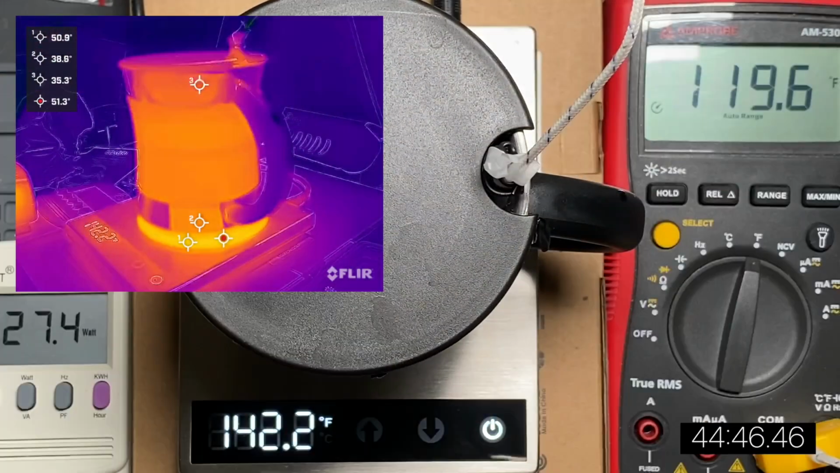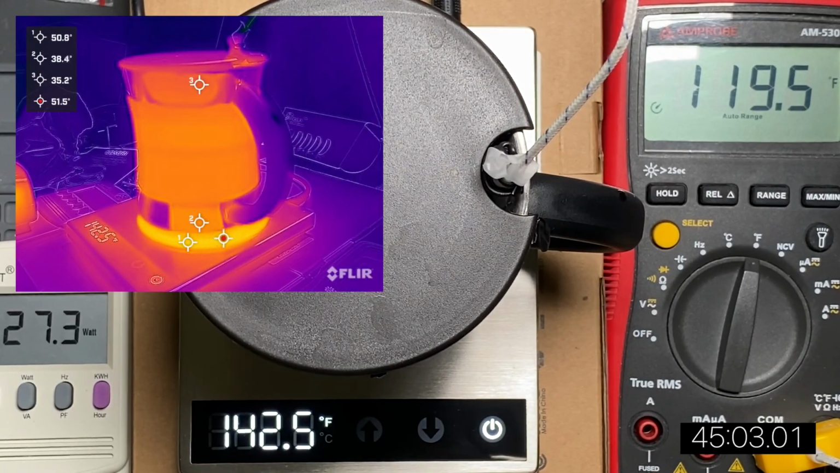Spot 3 is showing 35.8. So it's about a 3 degrees Celsius gradient between the top and the bottom on the shell of the mug. So it's not exactly representative of the temperature of the water inside there, but it correlates to it.